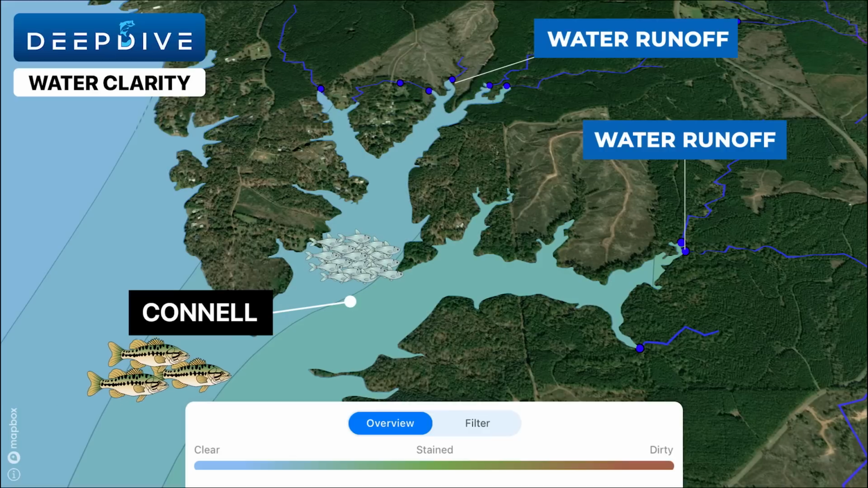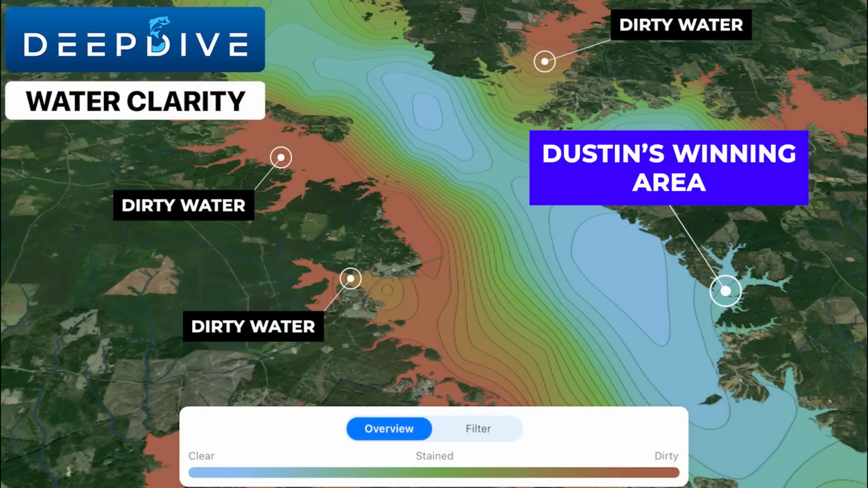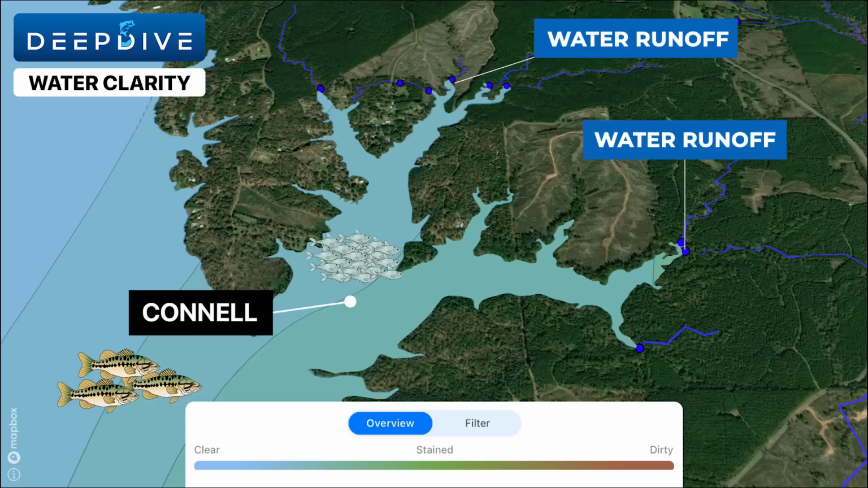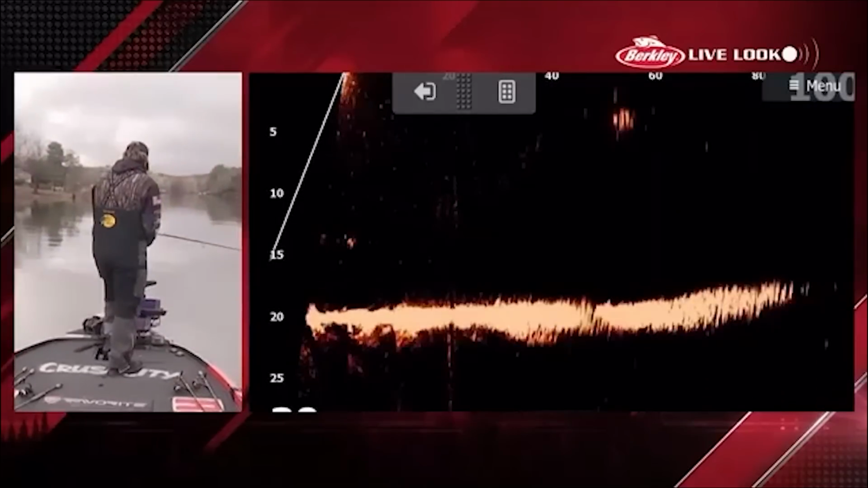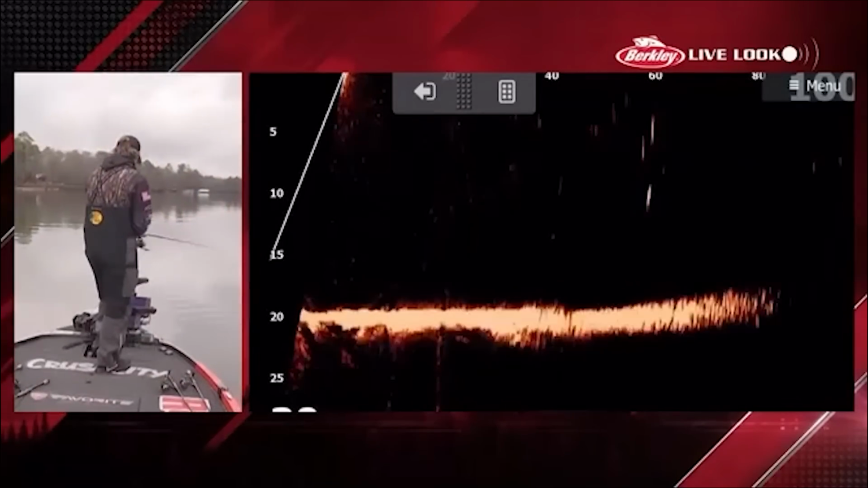This wasn't the only creek with runoff though, but the important thing to note is that this creek still had clear water in it, while a lot of the other creeks around it had very stained or dirty water. This meant that runoff didn't blow out the creek and turn the entire thing into chocolate milk. There was just enough stain and just enough new nutrients coming into this creek to bring those bait fish in and bring those bass in, but still allow Dustin to target those fish with his forward-facing sonar and with that Damiki rig. This made the area Dustin was fishing very unique and almost one of a kind, even on a lake as big as Toledo Bend.